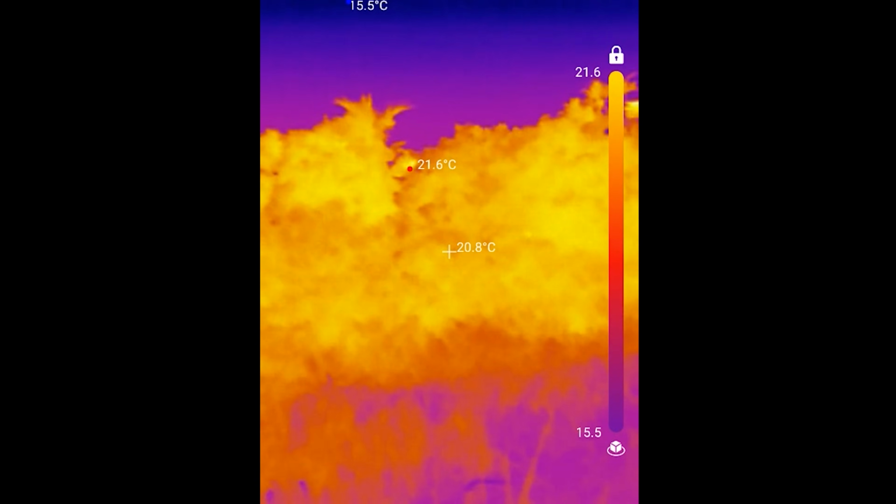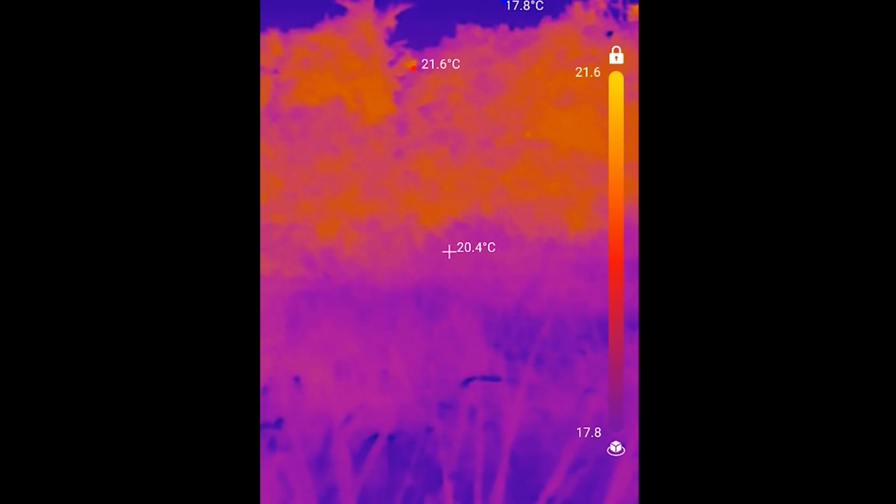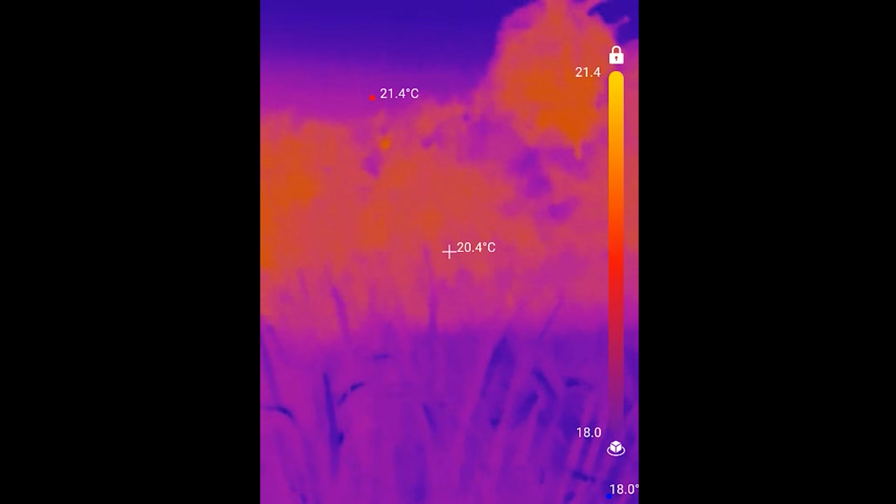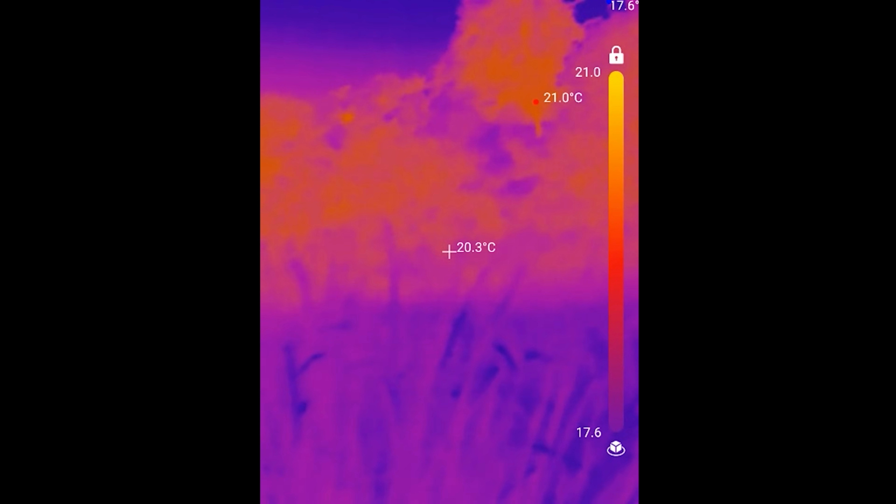I also heard my neighbor's rooster cackling, and I was able to locate him in the tree. I filmed that night for a couple of days, so I found him again in another tree the next day. As you can see, the orange dot is quite a bit bigger for a rooster than a bird.